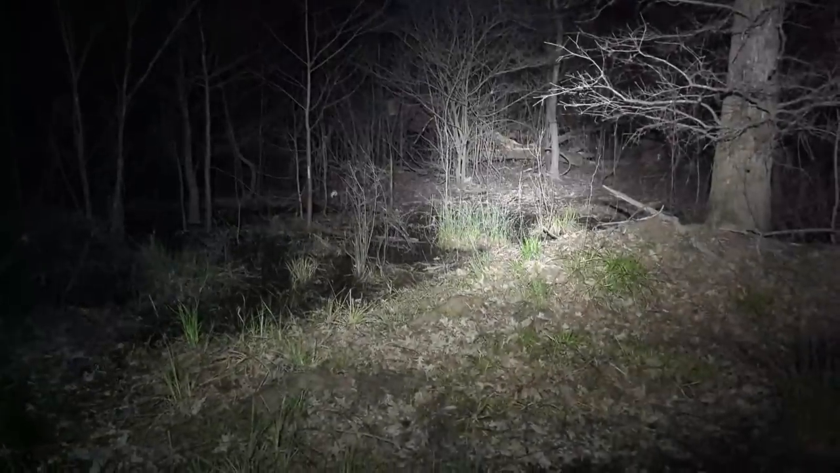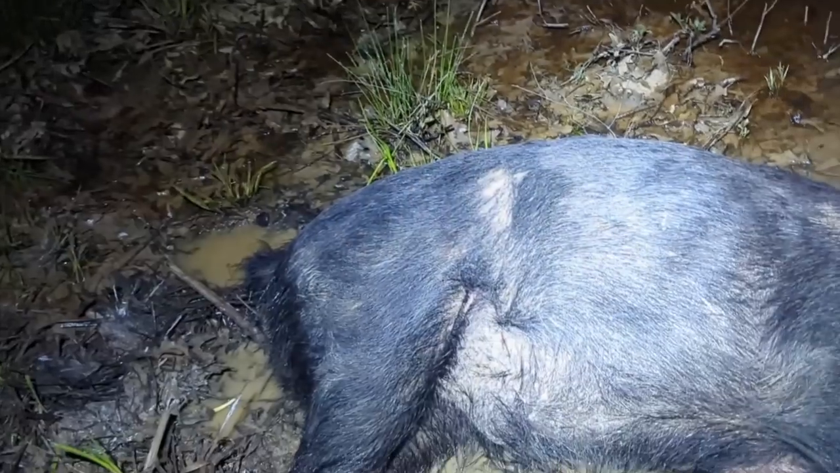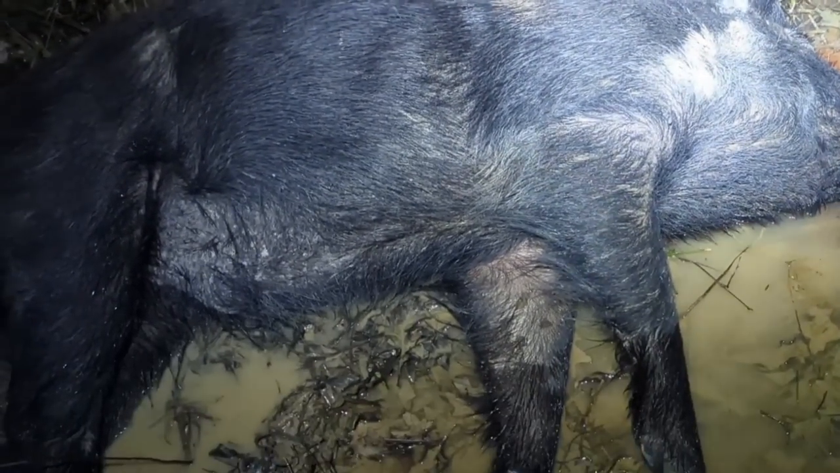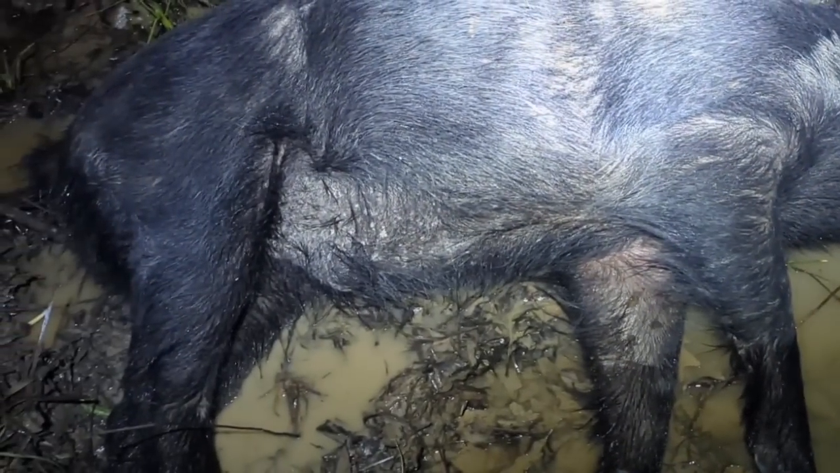Look at there, y'all. Come right out of there. We got him recorded coming right out of there. He didn't make it much further. We're gonna hook a rope to him. We're gonna probably take him over to the looter and let him go swimming.